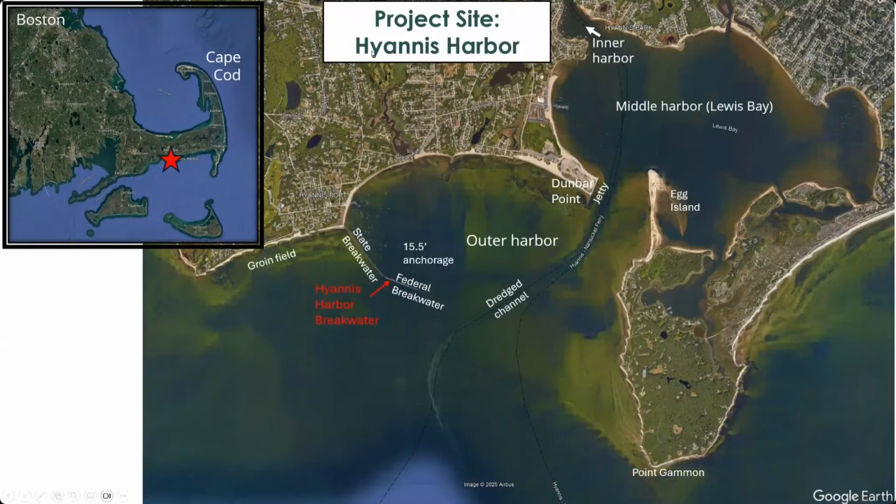So here's our project site. This is where we're going to be working for this demo. This is Hyannis Harbor in Cape Cod, Massachusetts. This is a site that is meaningful to me because it's actually where I started my career. At the very beginning of my career, I worked on a NOAA hydrographic survey ship, and this is where I first met the ship and where we spent a few weeks working before transiting down south.